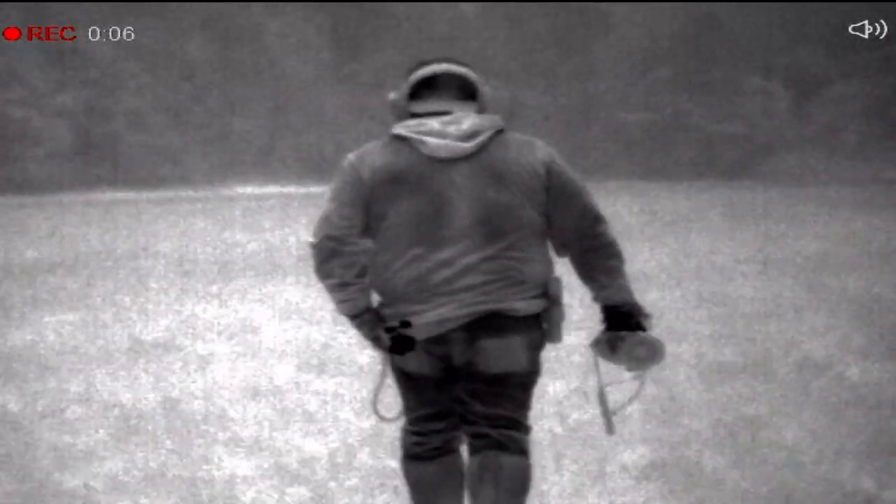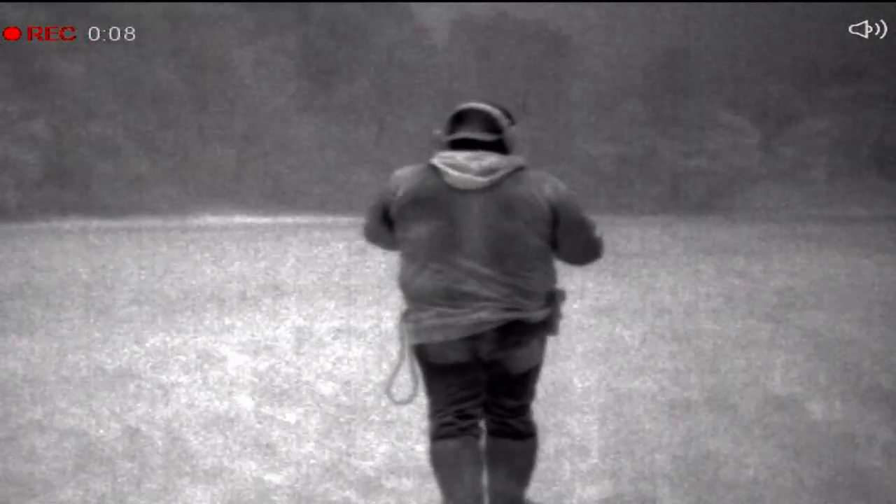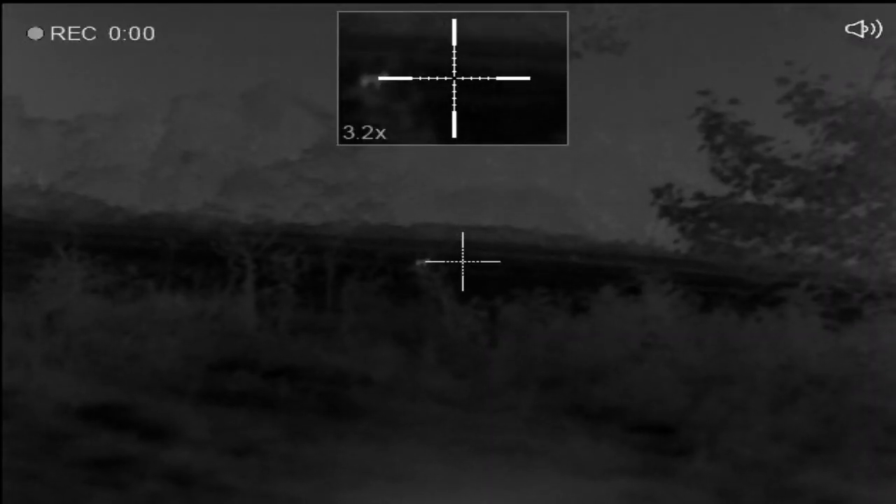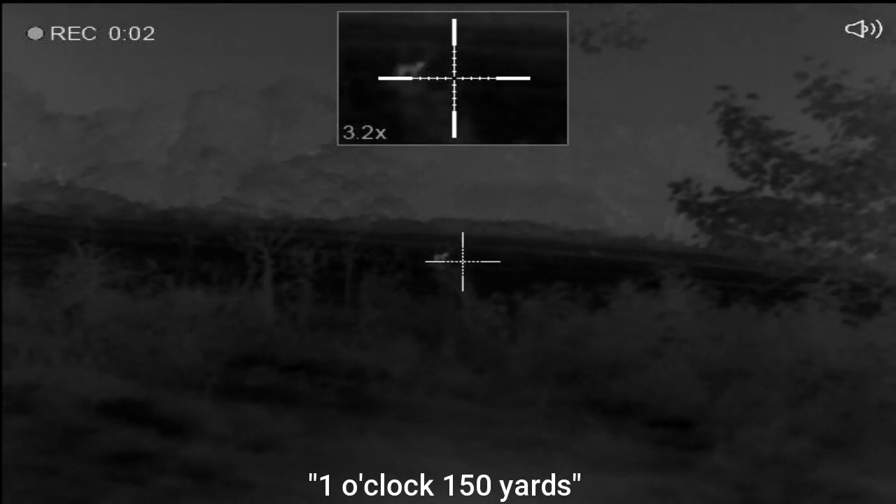Away we go. Taking the Lucky Duck ride out on the stand here, the pressure's kind of shifted my direction. This is going to be an ordeal. It's going to turn into a spot and stalk hunt, only to find out that I forgot to hit record for the shot. Clock 150 yards.